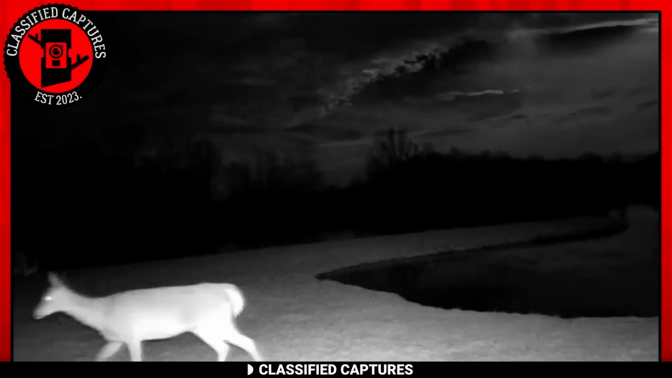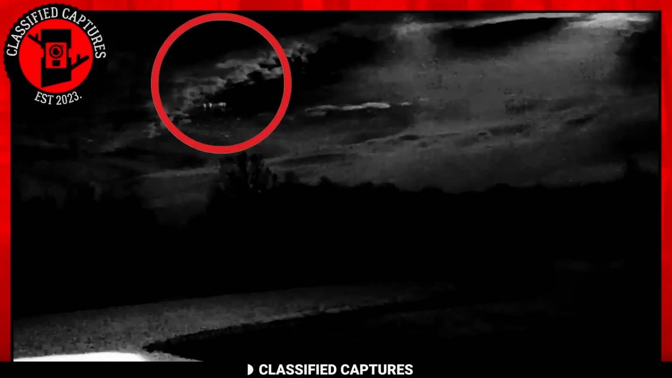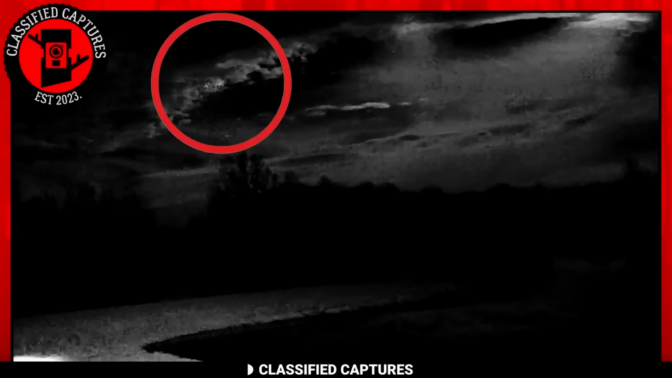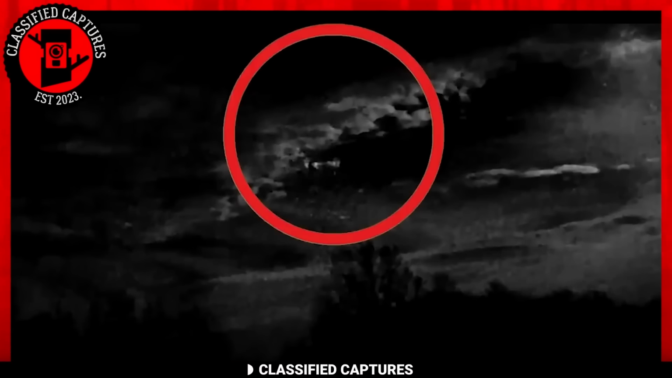He noticed that there were lights in the sky just above a deer the trail cam was capturing. The lights moved in erratic patterns before vanishing into the darkness. As a result, numerous questions have arisen, with one prevailing above all. Are the aliens already here?